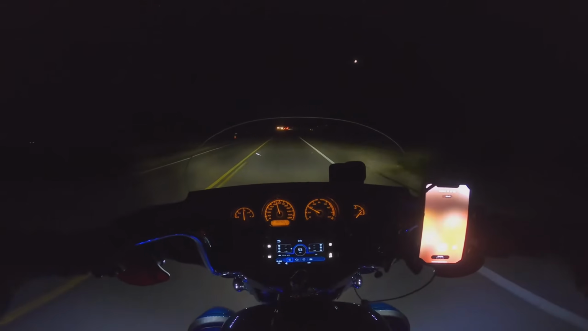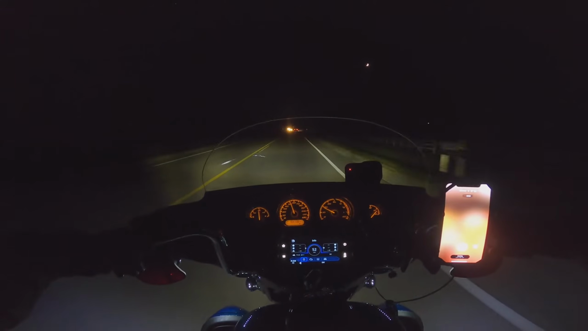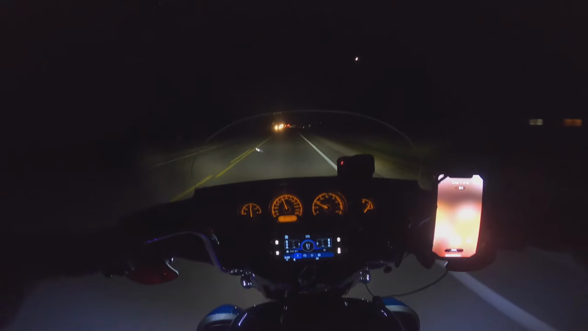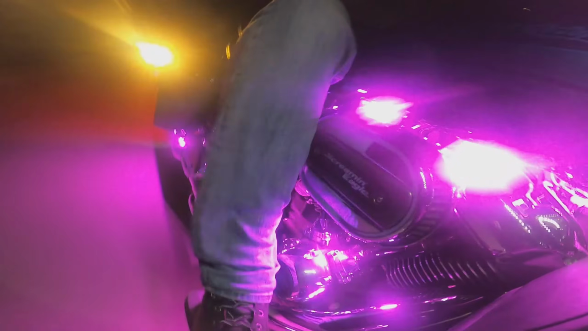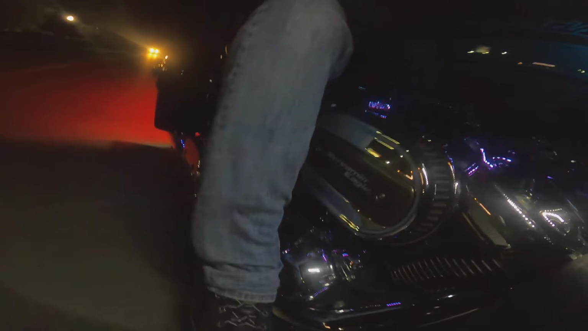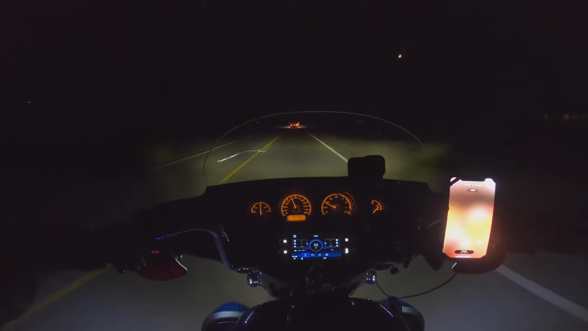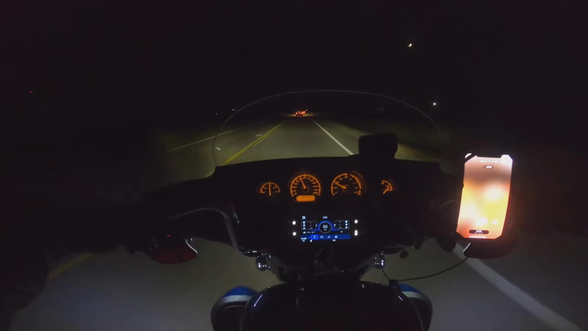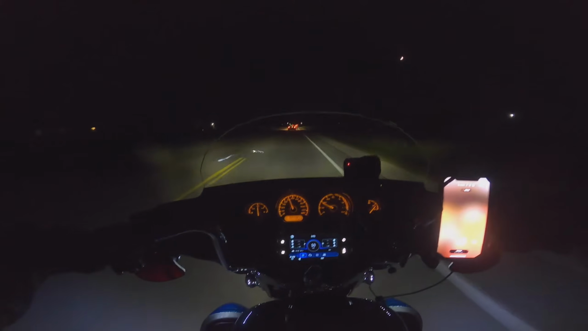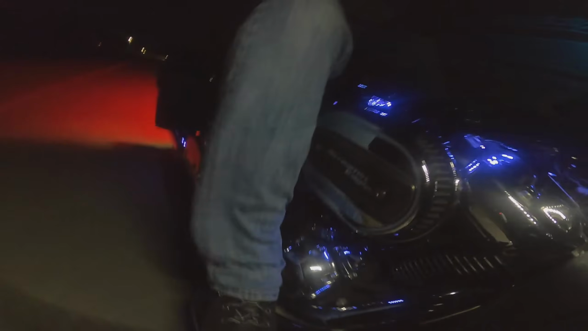Now, one other reason I really like to ride at night is because there is no way possible to show off these beautiful LEDs on this bike in the daytime, right? It just doesn't work. I've got custom dynamics products all the way around, headlights, blinkers, brake lights, all that stuff. So I know I can be seen in the daytime, I know I can be seen at night, but the colorful LED lights, you just can't see those in the day.